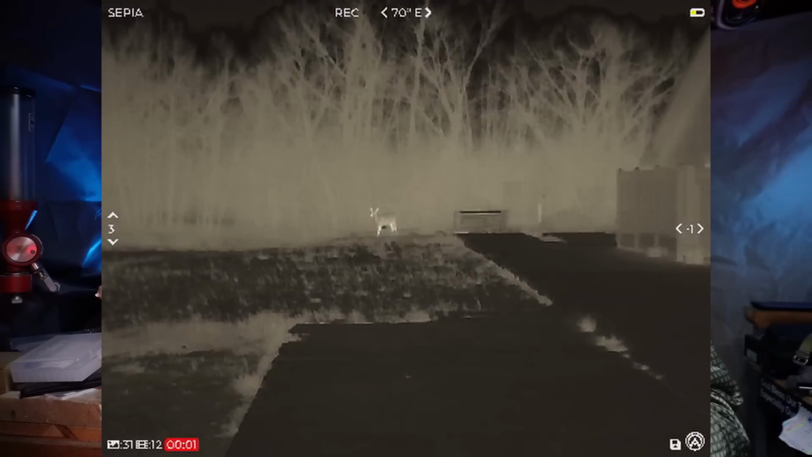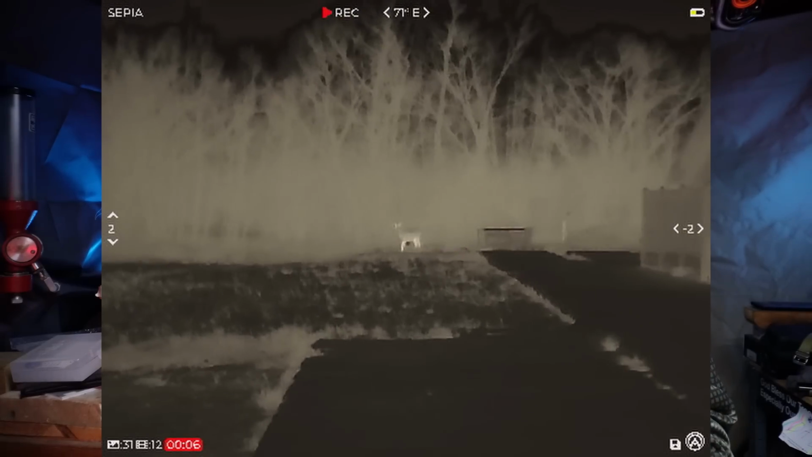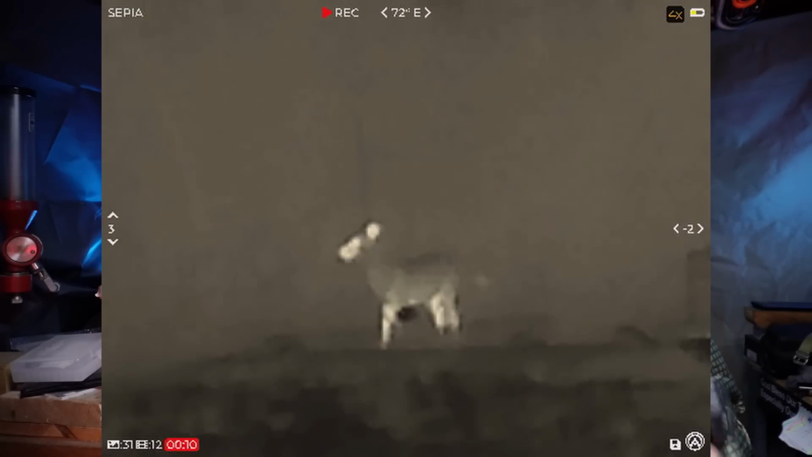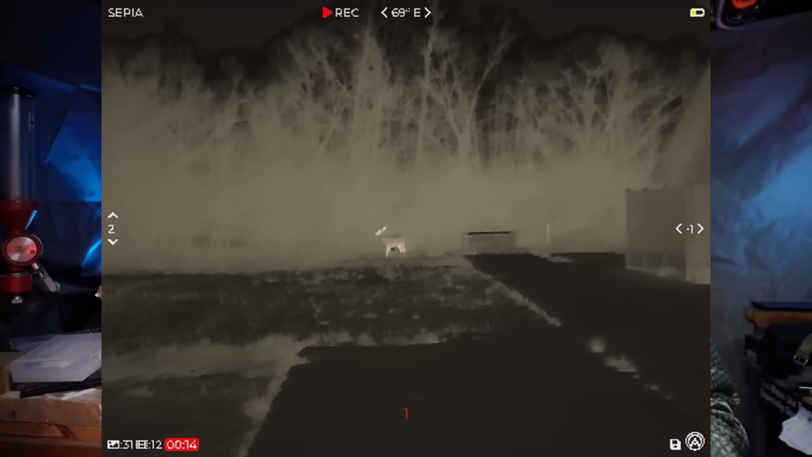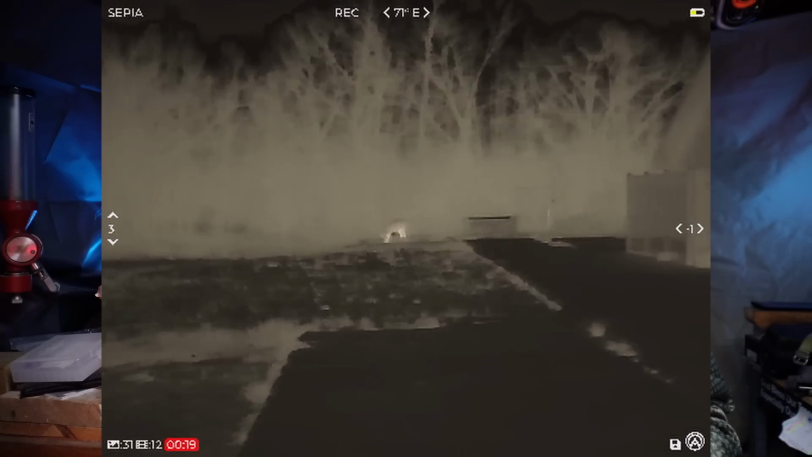It does have a digital zoom on it: 1 power, 2 power, and 4 power. I will tell you that once you get beyond 2 power, if you were trying to ID whatever you were looking at, you're wasting your time. Digital zoom sucks for that reason and that reason only. Optical zoom will always be superior. That's the reason when you zoom in on things with your cheap digital camera, it gets all super fuzzy. Now just imagine it being super fuzzy trying to read only heat signatures. It's a bad idea. Is it usable? Does it do it? Yeah. But not necessarily my thing.